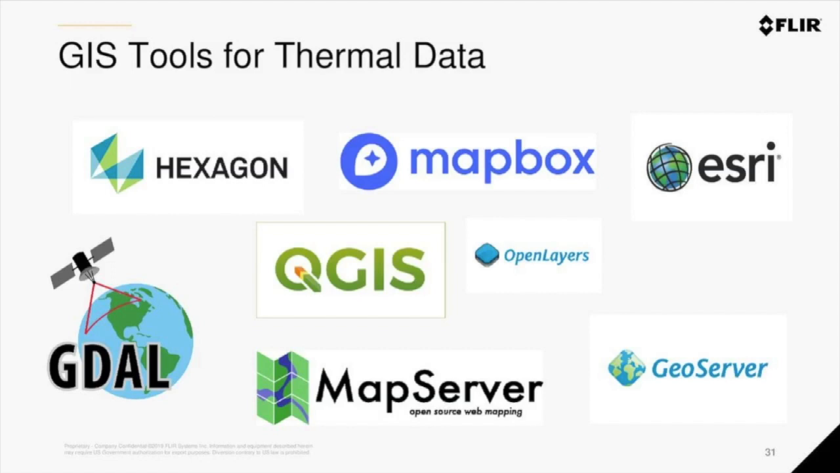Lastly, I'll mention GeoServer, MapServer. These are your server side or cloud side, as they say now, I guess. Frameworks primarily used for disseminating spatial data. Again, thermal data is another raster layer. So it's possible to take that layer and disseminate it through standard web services like OGC web services, allowing client GIS software to just connect to these services and consume thermal data that way.